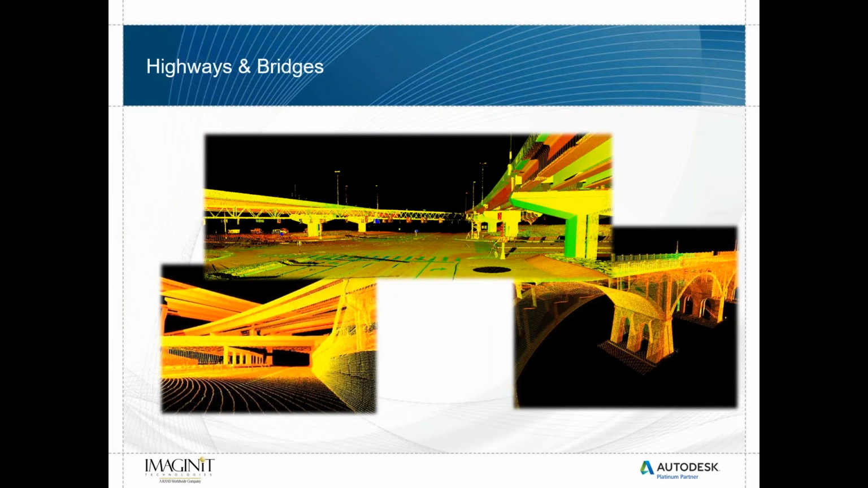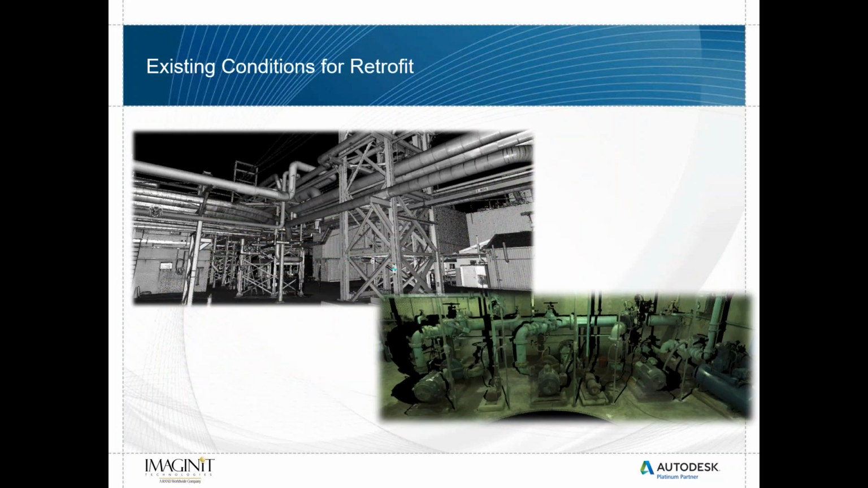We can use it to collect data in highways and bridges, right? As you can see here, there's several bridges here. Imagine being able to do a virtual bridge inspection without having to hang off the side of the bridge, right? Or be able to measure the size of a beam from below, not having to get up underneath the bridge itself.